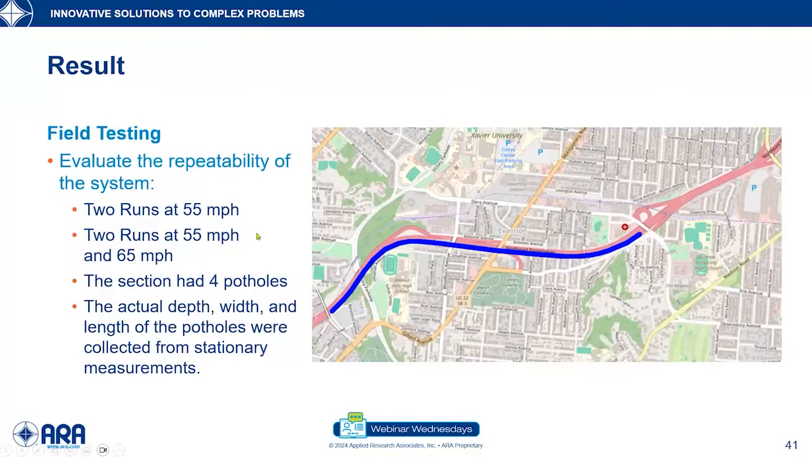The section where we performed the field testing had 4 potholes, and similar to the previous case, we calculated the actual depth, width, and length of the potholes from stationary measurement so that we could compare the estimated dimensions with the actual dimensions.